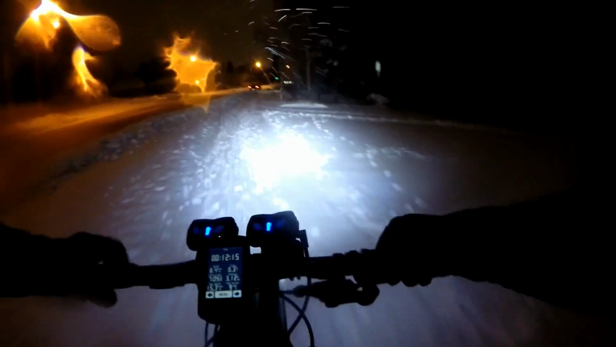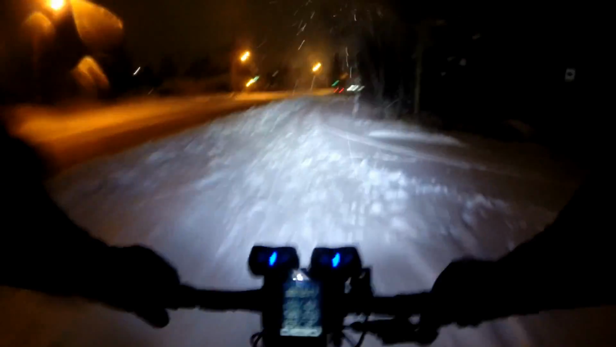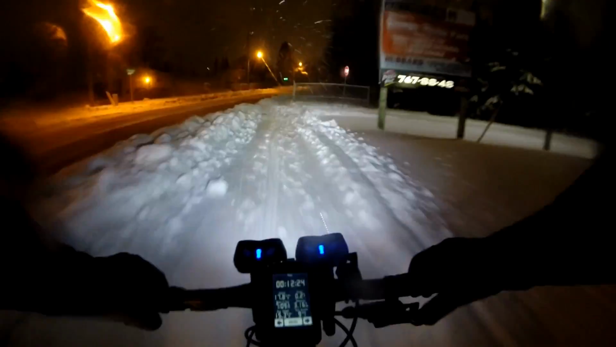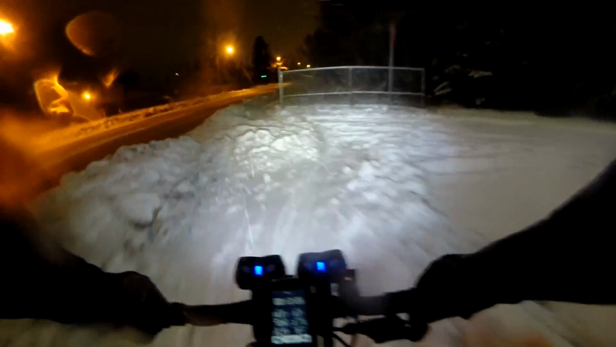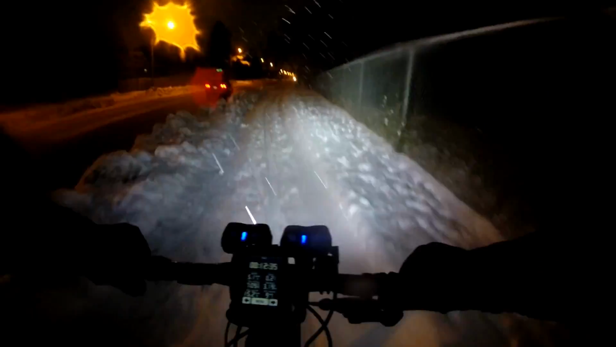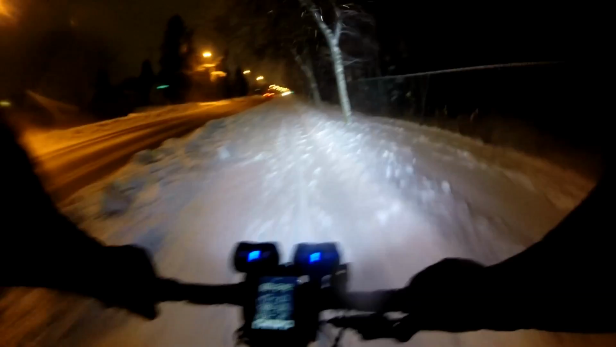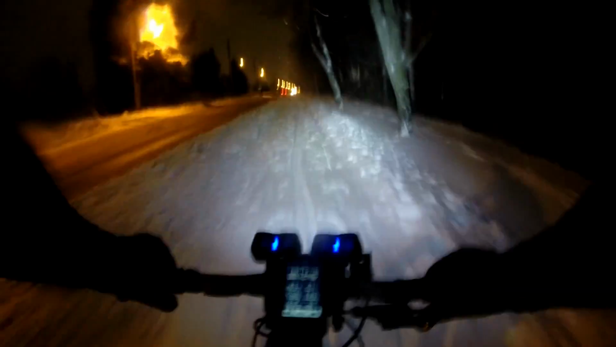Okay, so now we get up onto the multi-use path. I see a fat biker. It's been through here already, and I actually recognize those tires because he posted a picture on Instagram about his new studded tires. Oh, that might be him up front there that we see right now. I don't know if we'll be able to catch him. We might.